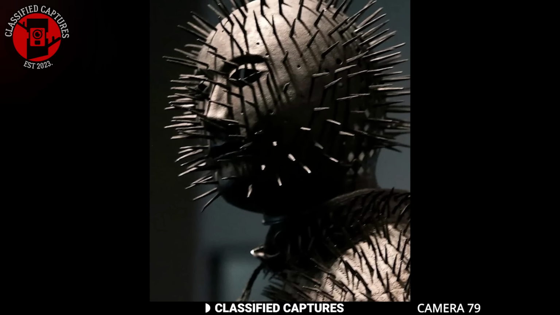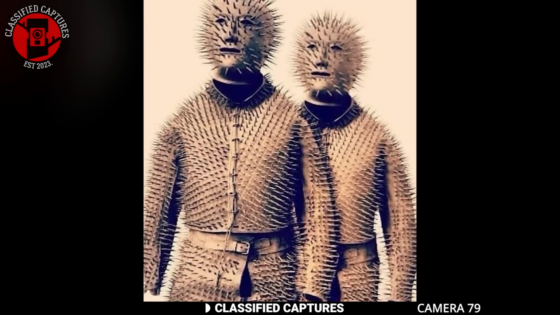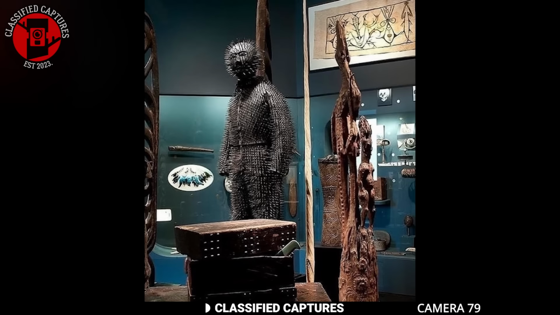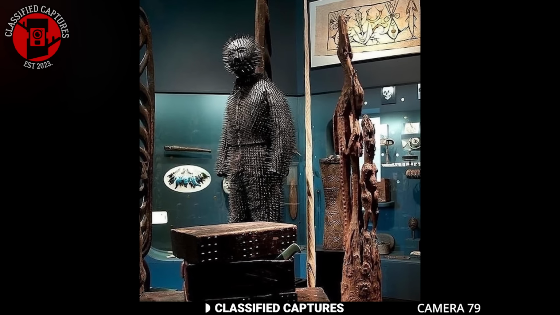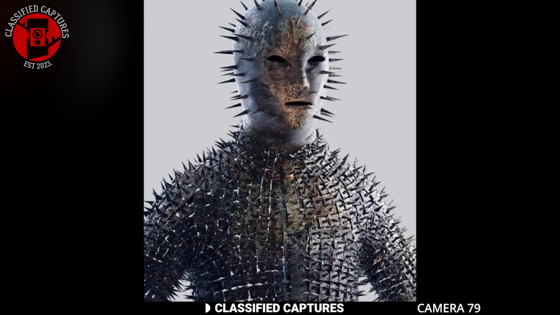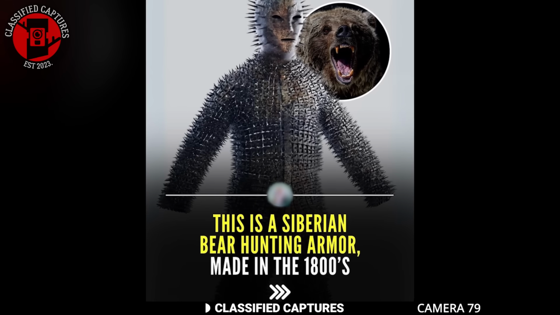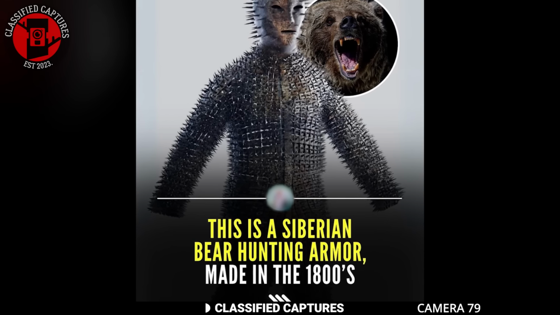In the past, when modern technology and advanced tools were not yet developed, people had to rely on their ingenuity and resourcefulness to survive and thrive. One remarkable example of this innovation is this. This gear is robust and meticulously designed with spikes from head to toe. This was specifically designed for hunting Siberian bears in the 1800s.